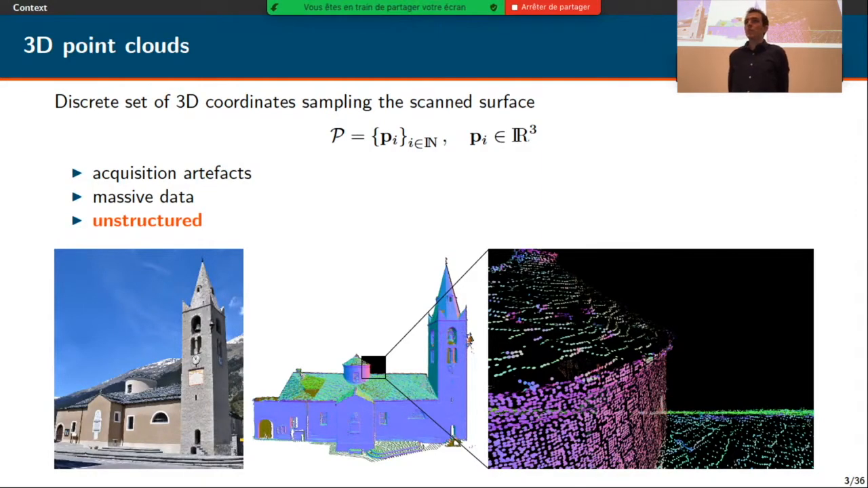So it's difficult to work directly with this kind of 3D data because there are usually a lot of acquisition artifacts like noise and outliers. The data is massive because we are now able to easily obtain millions of points. And more importantly, point clouds are unstructured. If we look at the bottom right here, we can see that the points have no specific organization. And unlike the grid of pixels of the image on the left, point clouds lack spatial parameterization. So it's difficult to directly use standard signal processing tools like the Fourier transform, for instance.